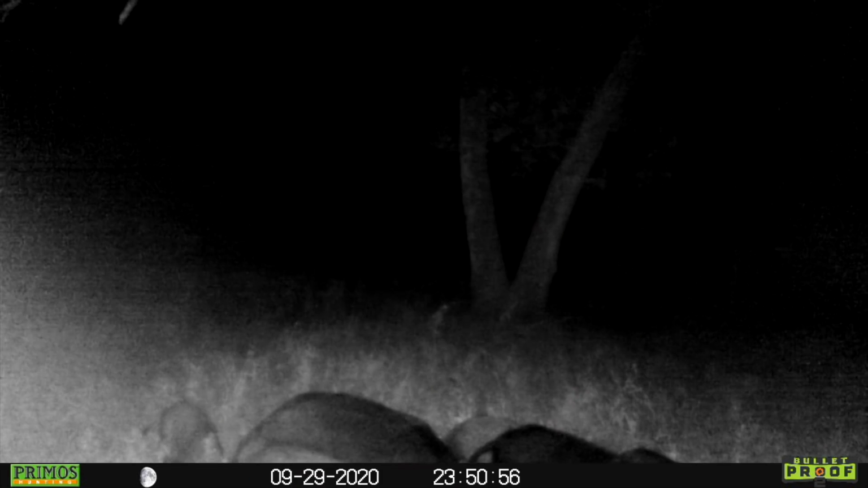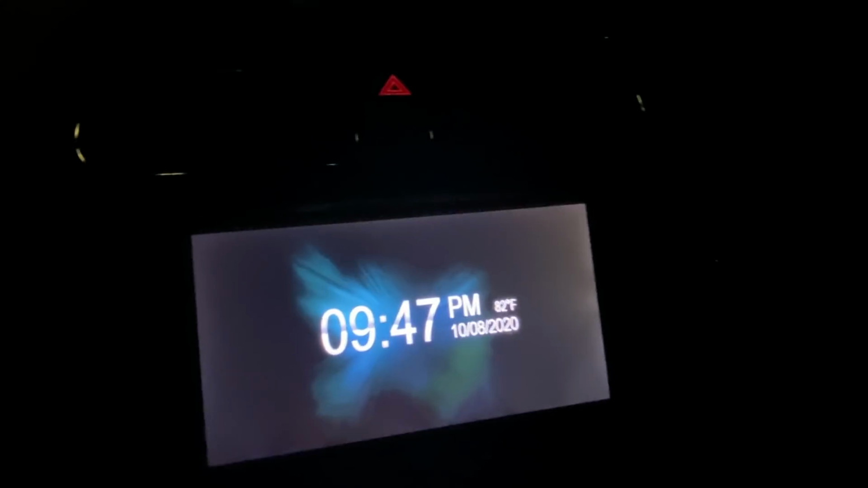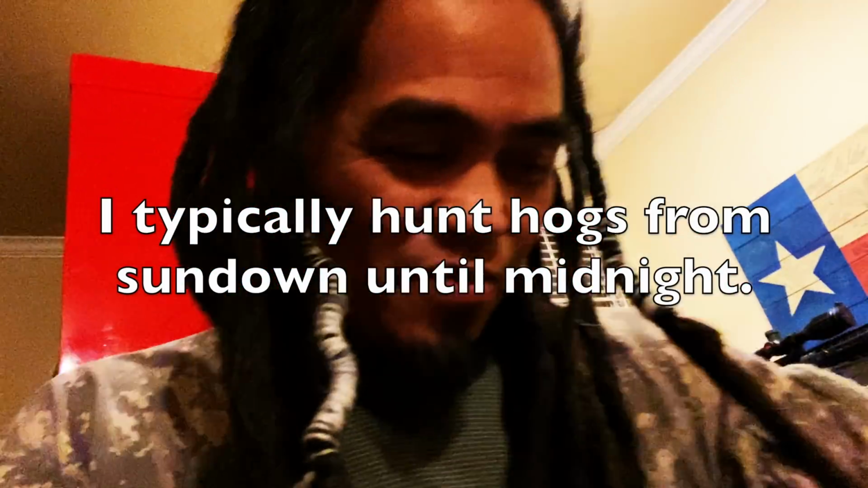So tonight's Thursday. They've had rest on Wednesday night, and I got onto the game cam, and it doesn't look like these hogs are actually moving till about midnight. It's about 8:30 right now, and I'm not even going to leave here till about 10 o'clock. They're mostly coming out between 2 and 4 in the morning. This is definitely going to mess with my circadian rhythm, but as they say, the definition of insanity is doing the same thing over and over again, expecting a different result.